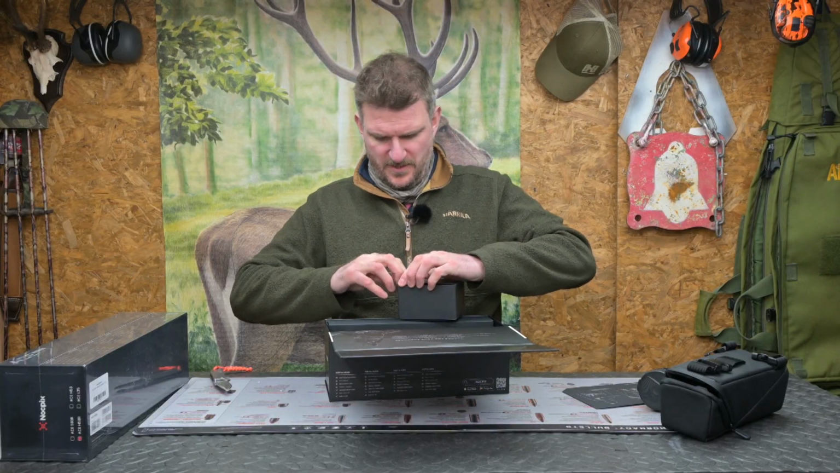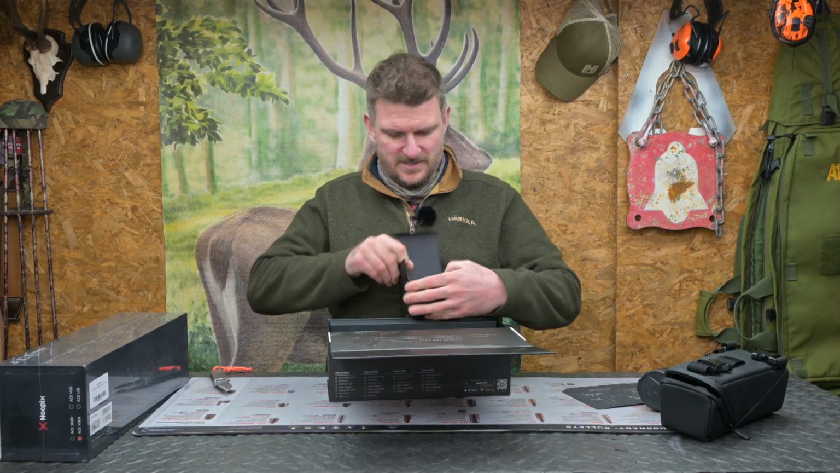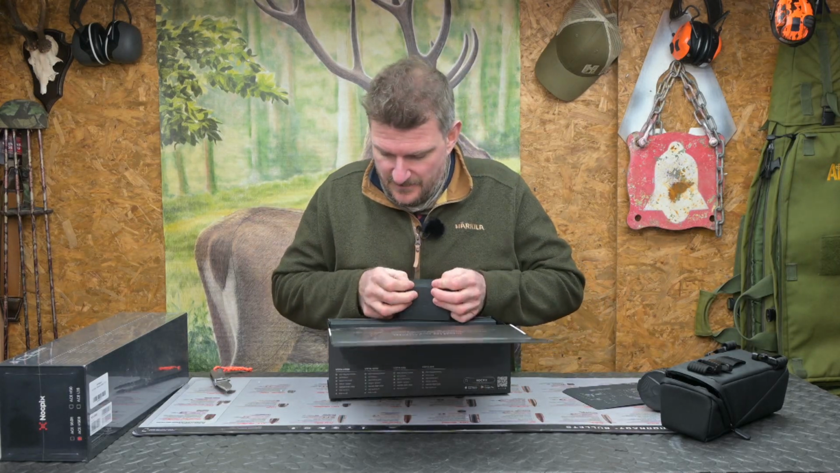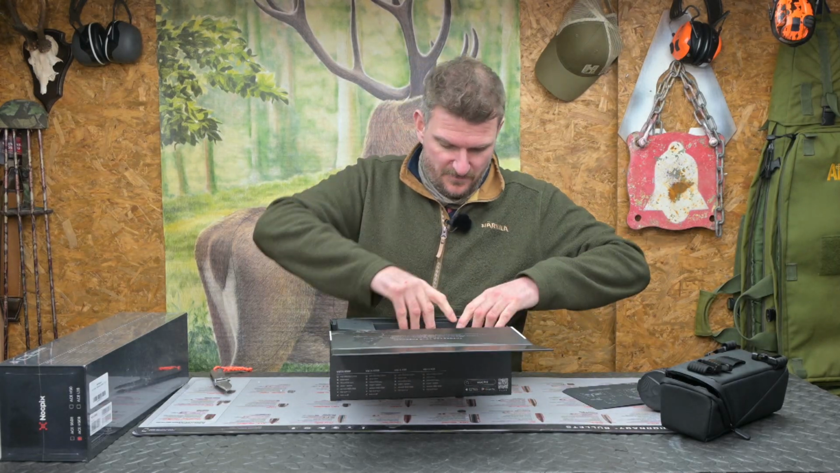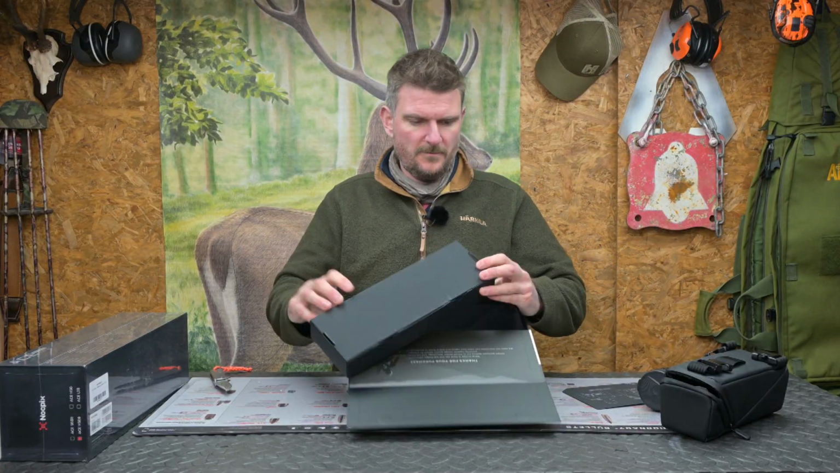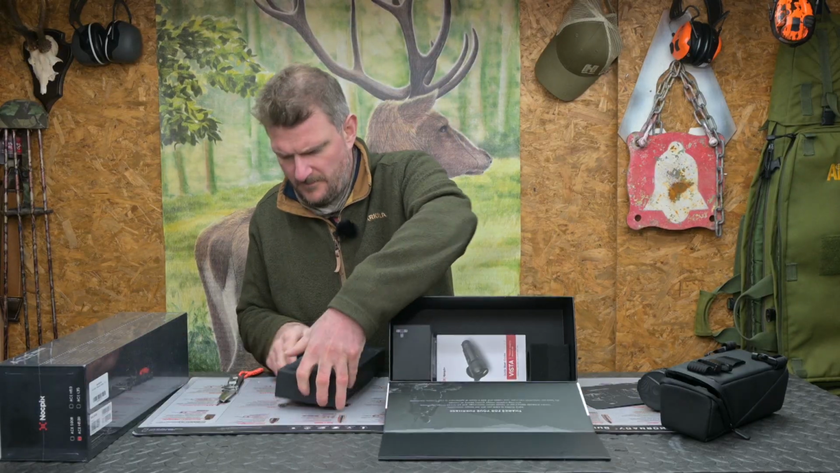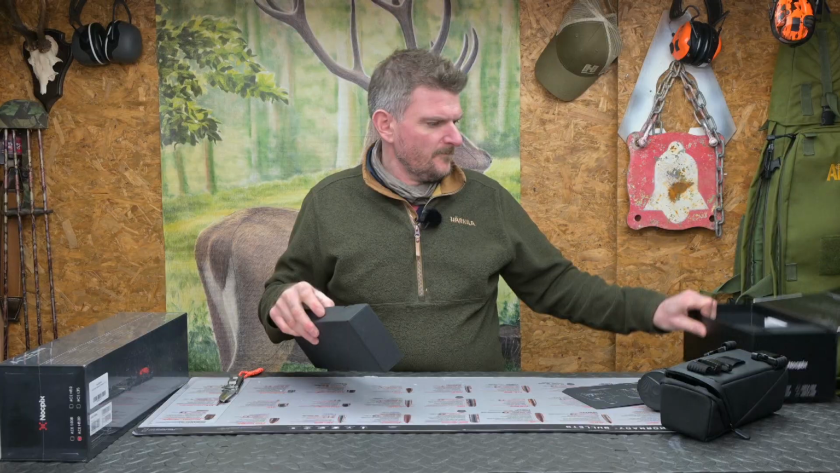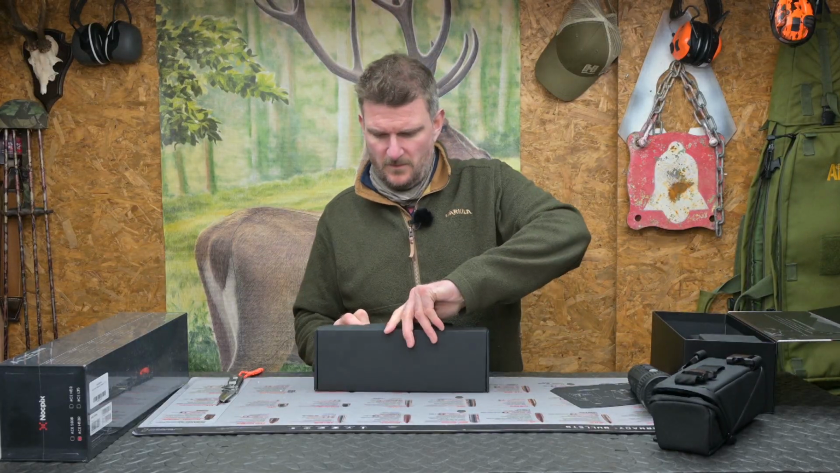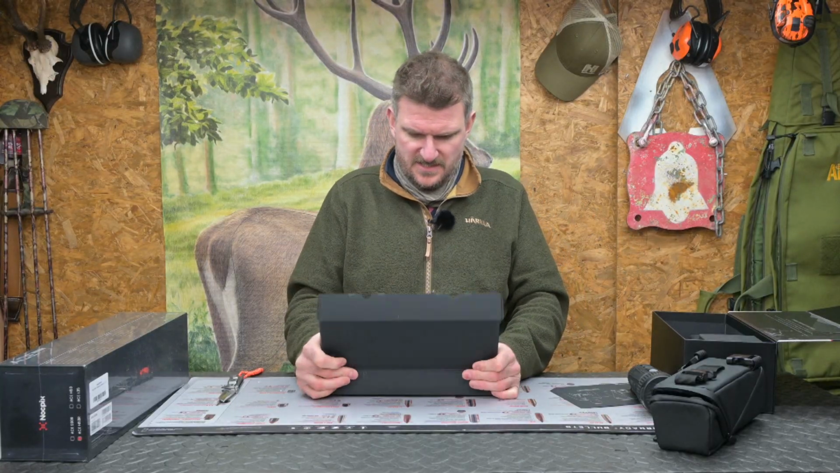I need to try and open these boxes without damaging them in my eager hurry to see what's going on inside here. That looks like the neck lanyard or the shoulder lanyard. What's in this side box here? Pop that one open. Probably ought to have moved those out of the way before, but I didn't. I was just too excited to see this.